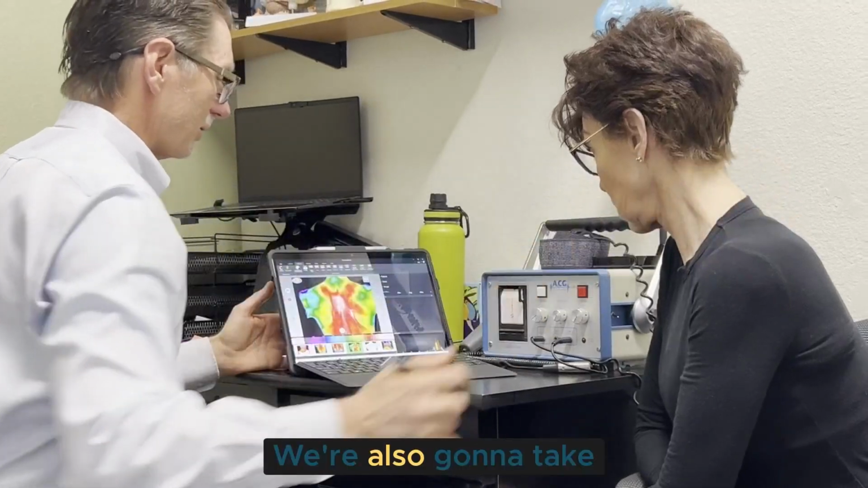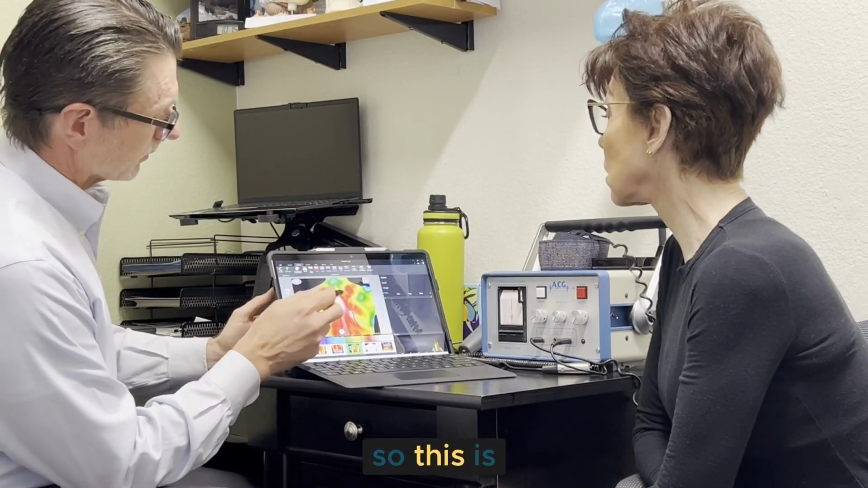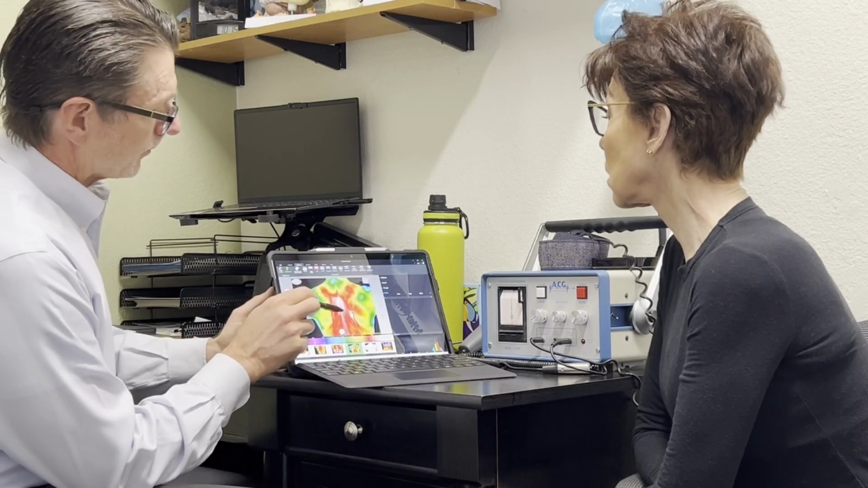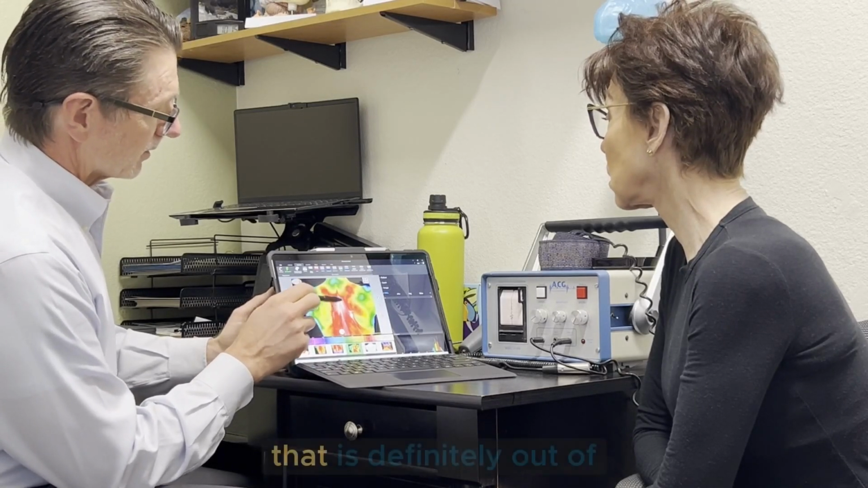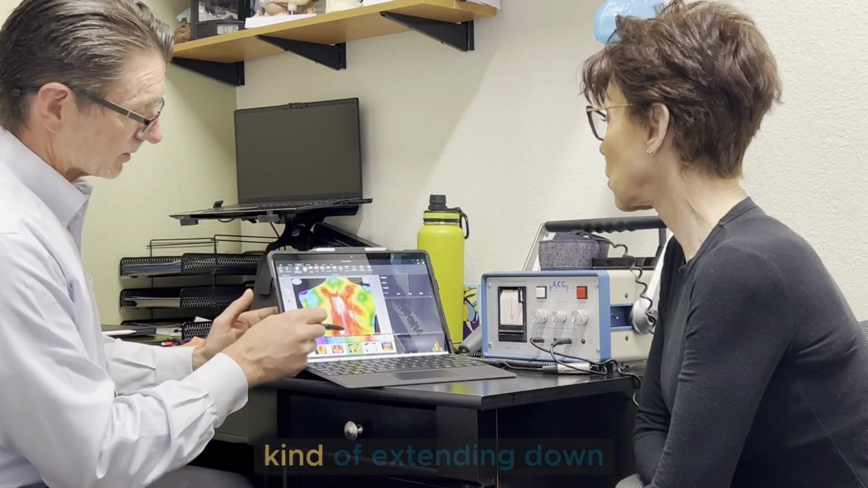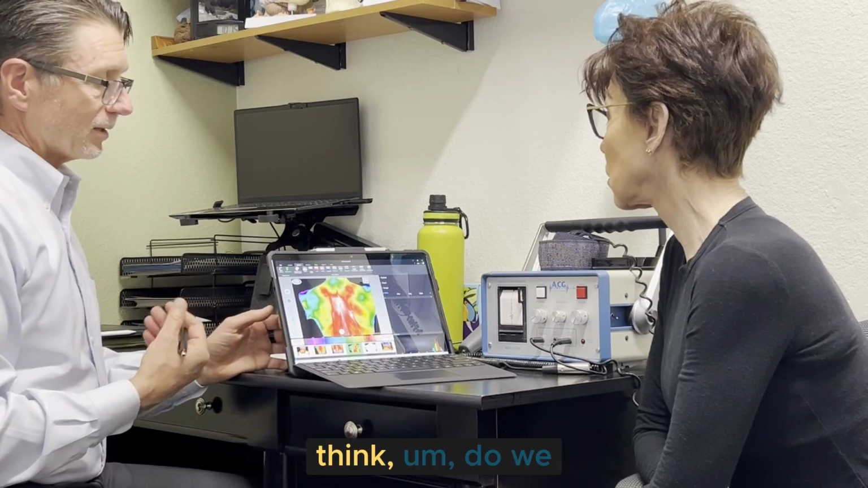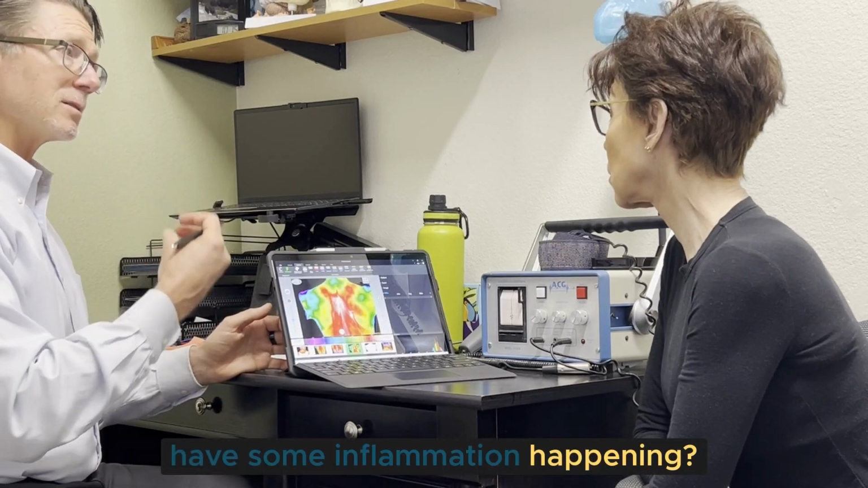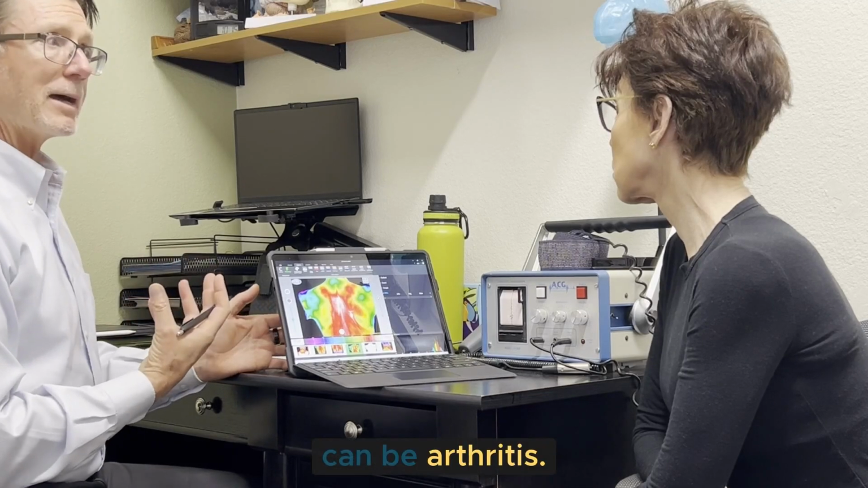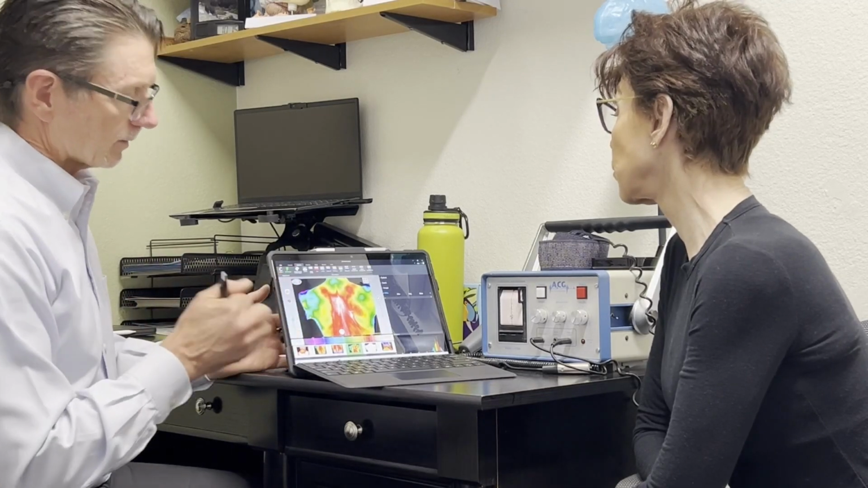We're also going to take a look up a little bit higher. So this is a strong muscular pattern. Some of the trapezius, but this is an area that is definitely out of the patterning here, and we see that kind of extending down and through here. So that makes me think: do we have some inflammation happening spine-wise? Again, that can be arthritis. It could be along those lines.